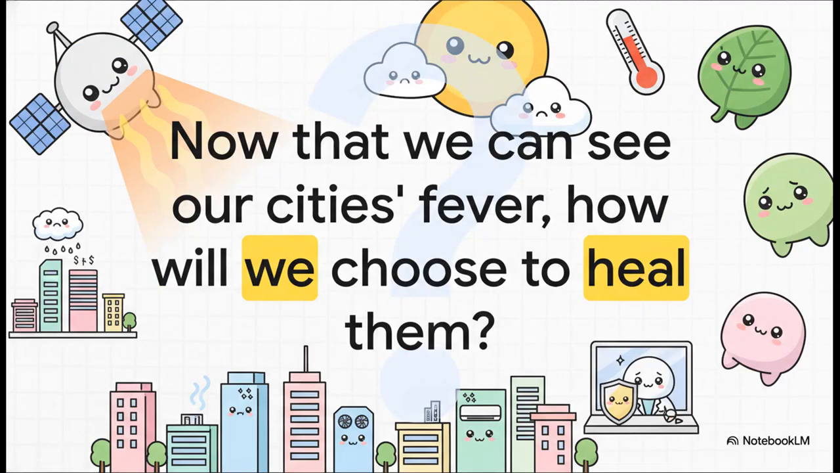So, we can see it now. We can see this invisible fever with incredible clarity. The question isn't about the technology anymore. It's about what we choose to do with this new power. It's a choice for our leaders, our city planners, and really for every single one of us who calls these amazing and increasingly hot cities our home.